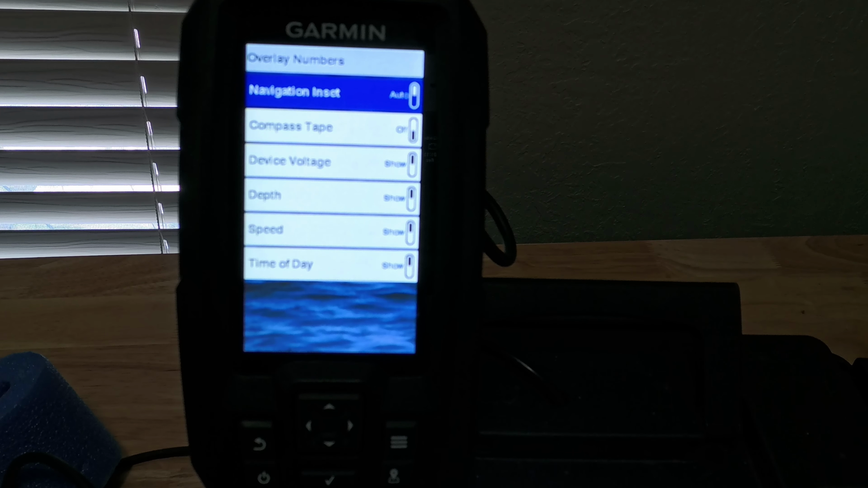So another big function of this is the Quickdraw map. Right now it's not going to allow me to do too much because I'm not on a body of water. This unit does have GPS in it. The Quickdraw map allows you to do contour maps while you're on the lake. What that means is that while you're on here and you're fishing, it will tell you exactly the depth of that water, and it will map it out on a screen for you.